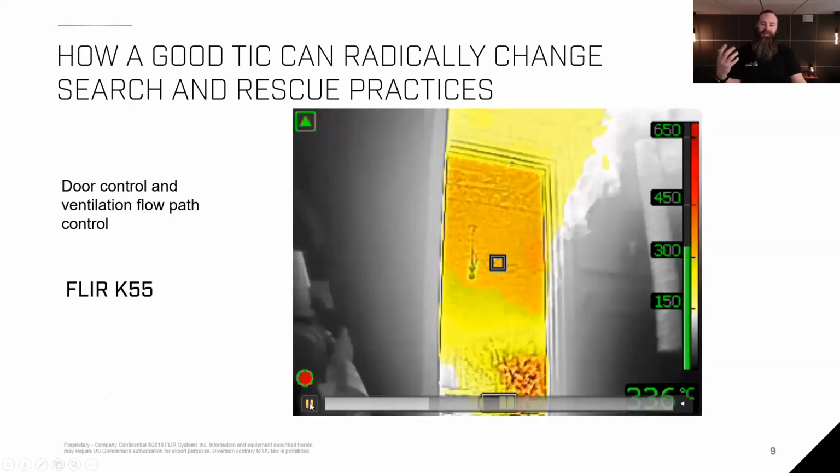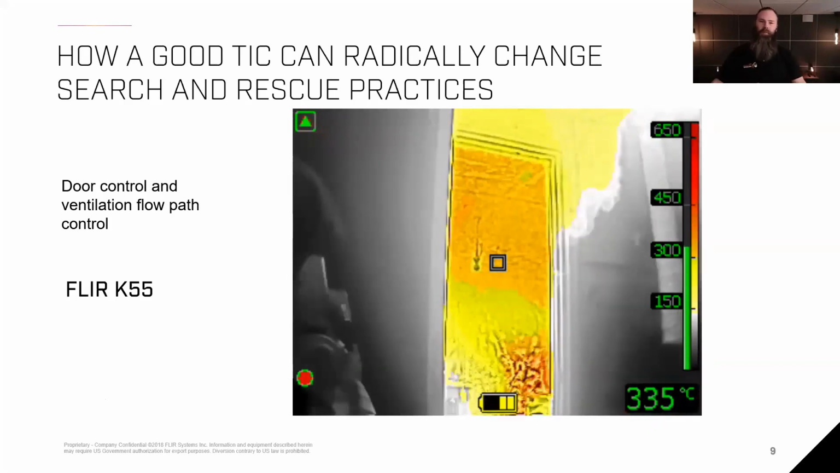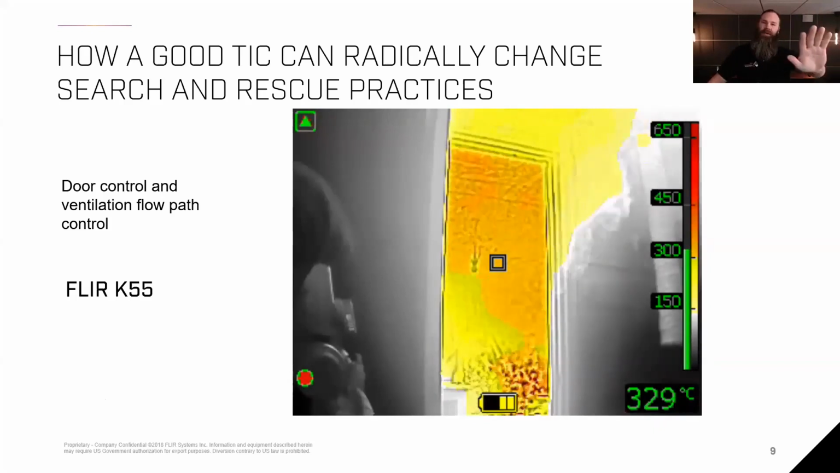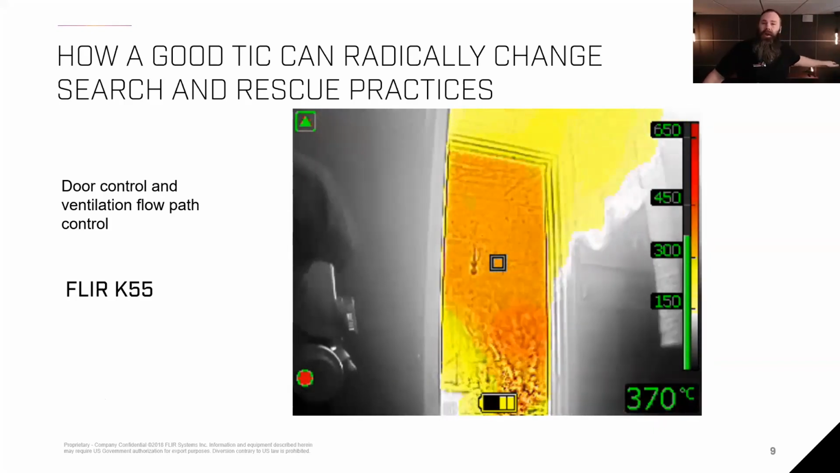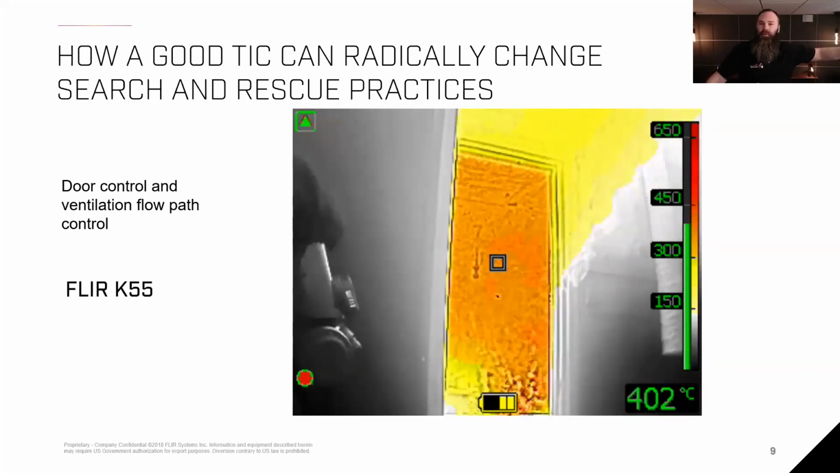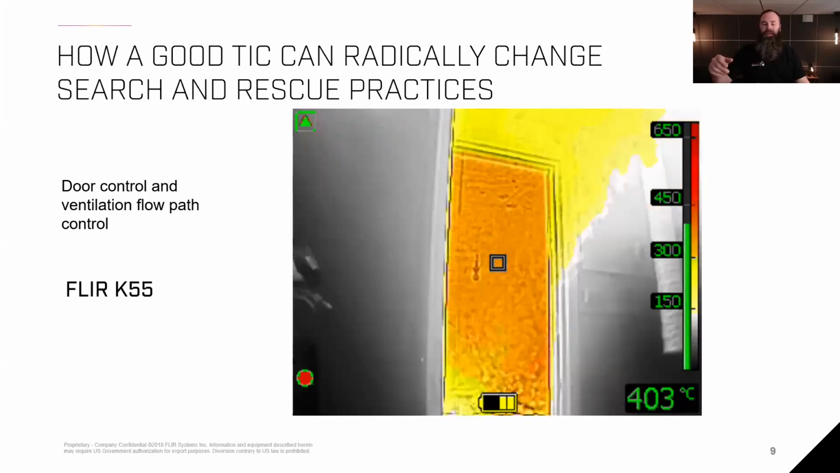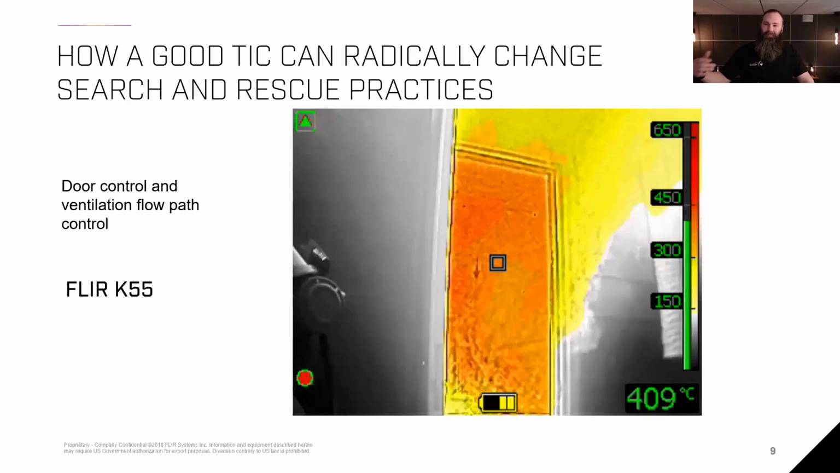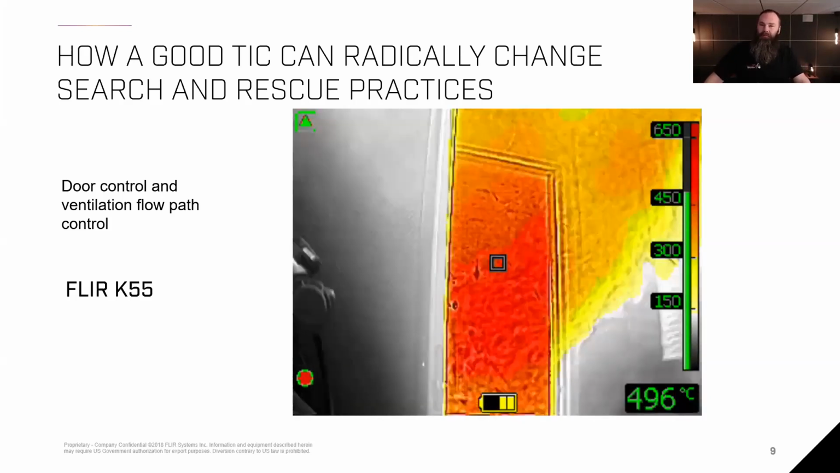And again, as my first thing, if I go around the corner and I see that open door, I can go straight to it and close it and instantly have that effect, instead of, for instance, going right-hand searching around the room and getting to the fire compartment and then closing it. It's those little things, you might say, but they make a huge difference on the fire ground in terms of how fast I can operate.